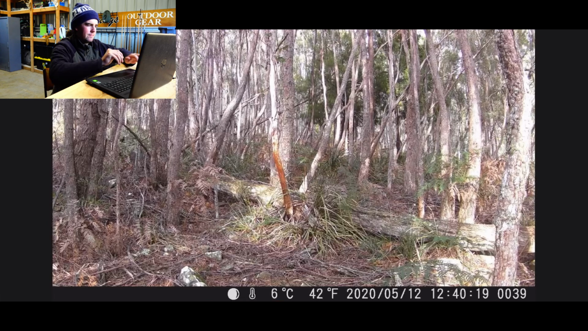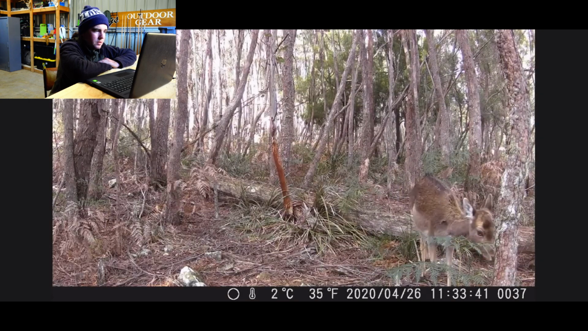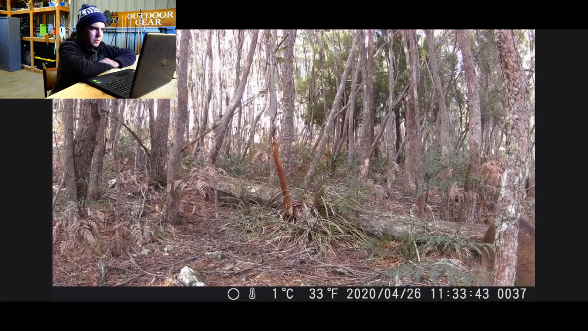That's interesting. A doe by the looks of it. Coming down across there. 11:30 in the morning. I'd say she's pregnant looking at the size of her. She was quite a fat doe. A lot of deer seem to be coming on that angle across the bank too, coming of a morning, which is interesting.